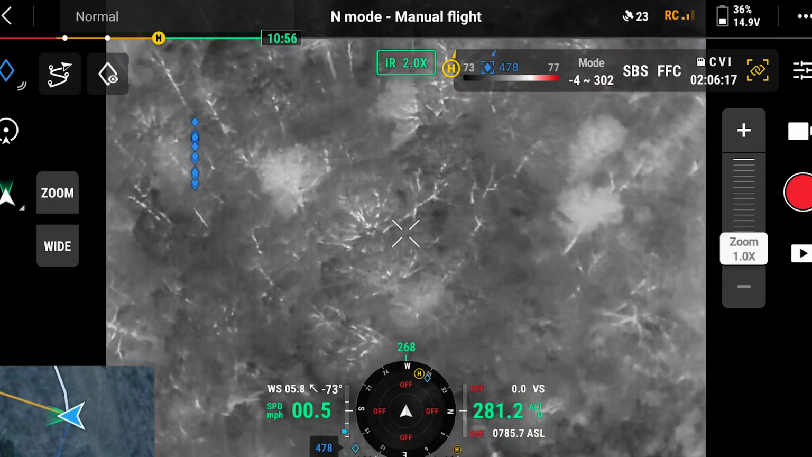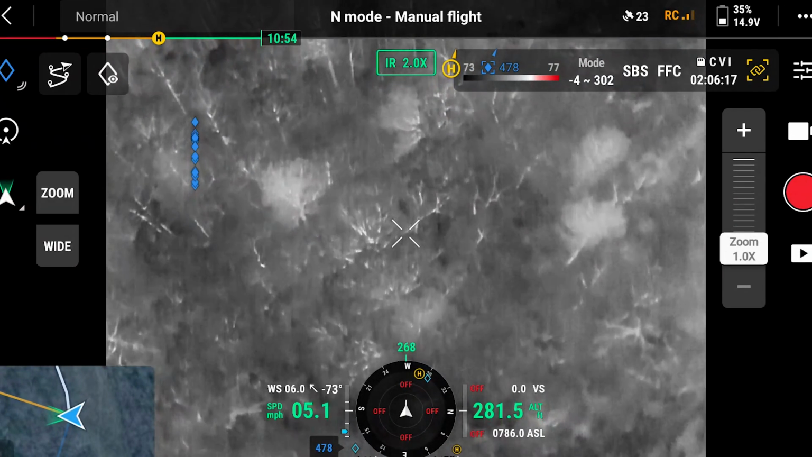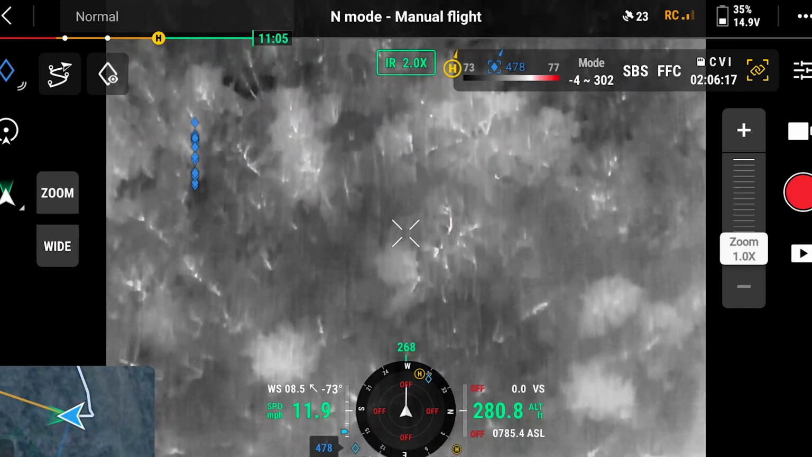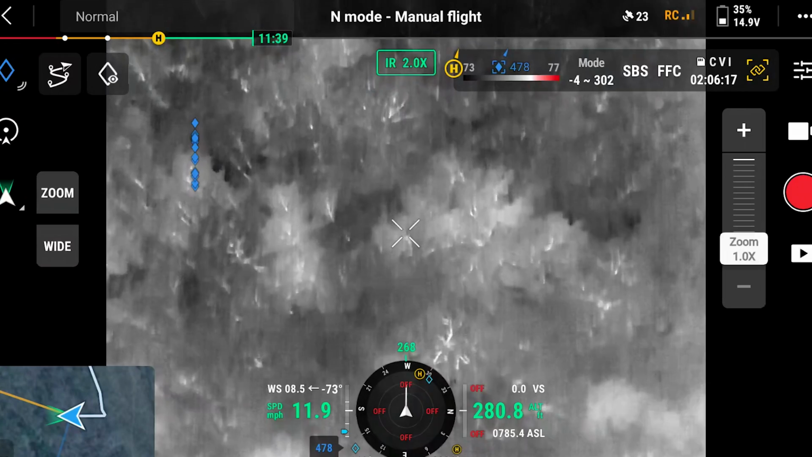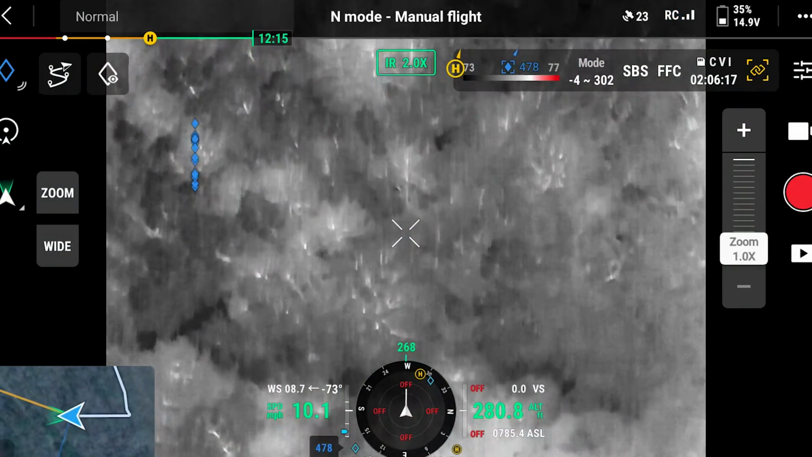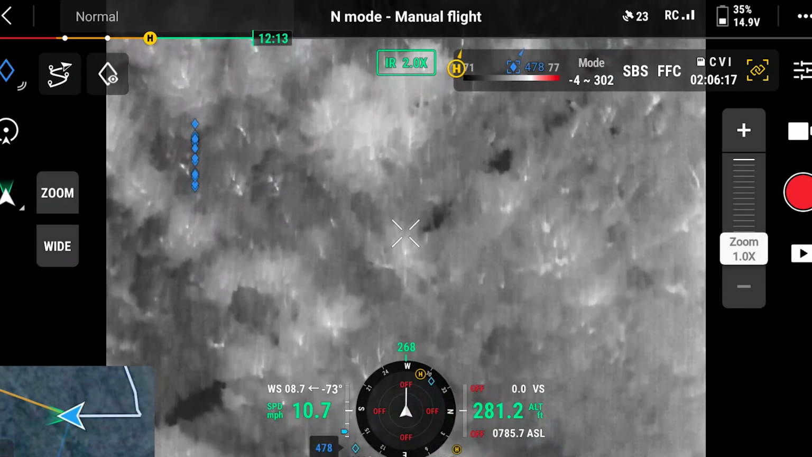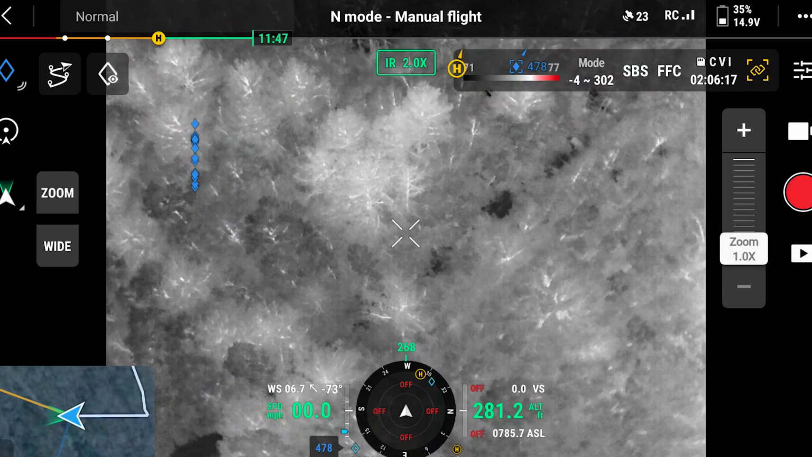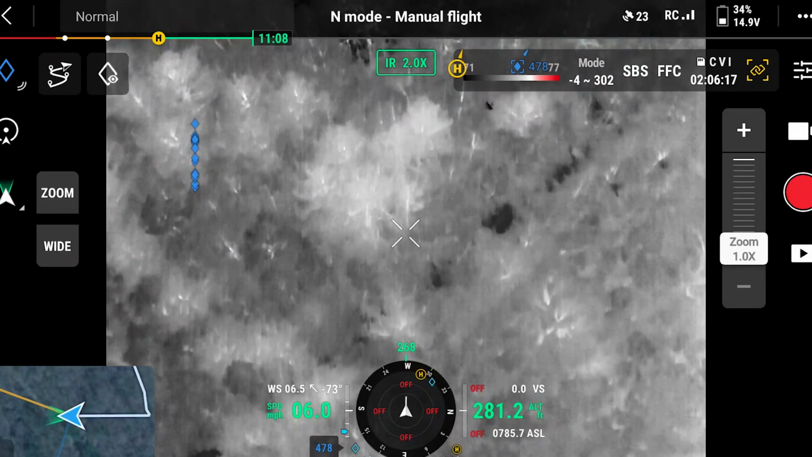So, yeah, the thing is, when you're in thick woods, obviously that makes it that much harder. Your overlap, if you're doing like a back and forth grid pattern, you probably want to be a little bit closer because you want to have overlaps that you're looking at it from multiple directions. Closer to the ground.